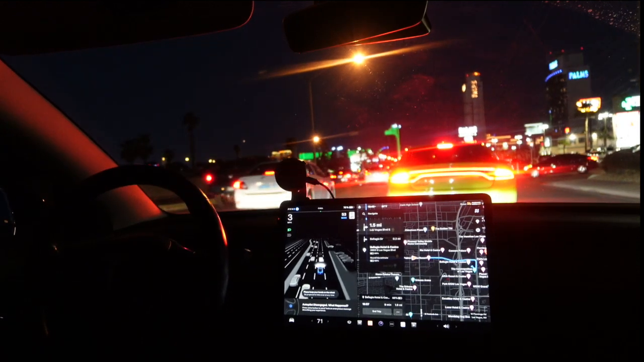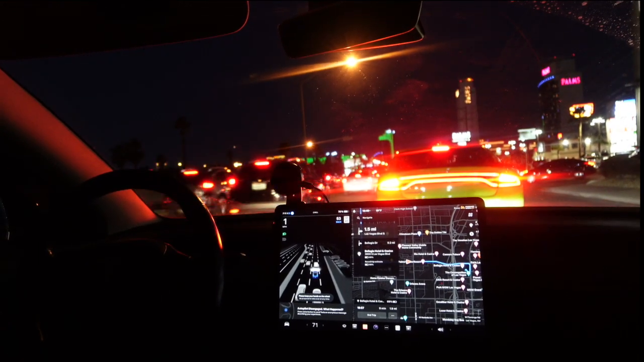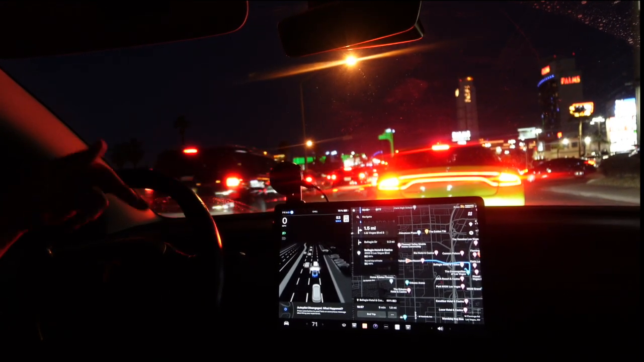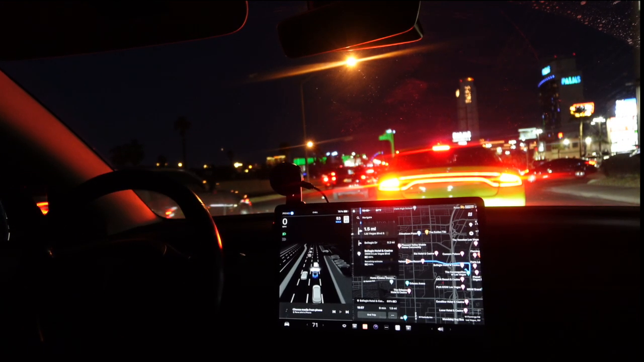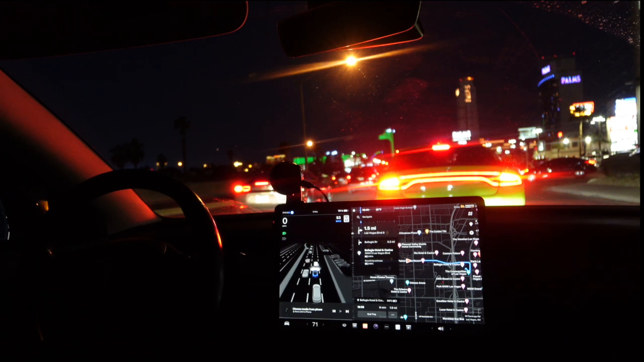And back to FSD. Getting to FSD is so simple. You just tap down on the stalk, and then when you want to disengage FSD, you just tap up on the stalk.